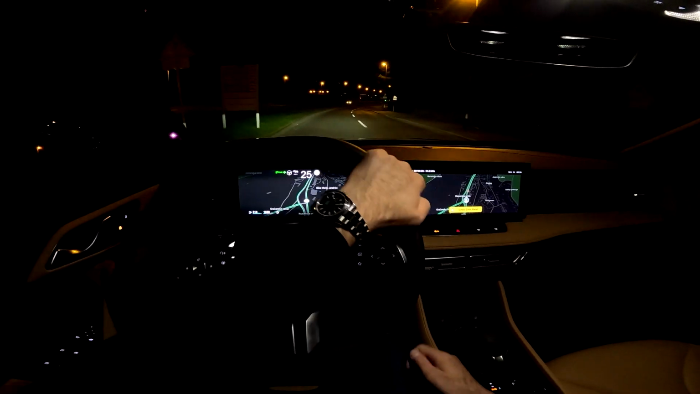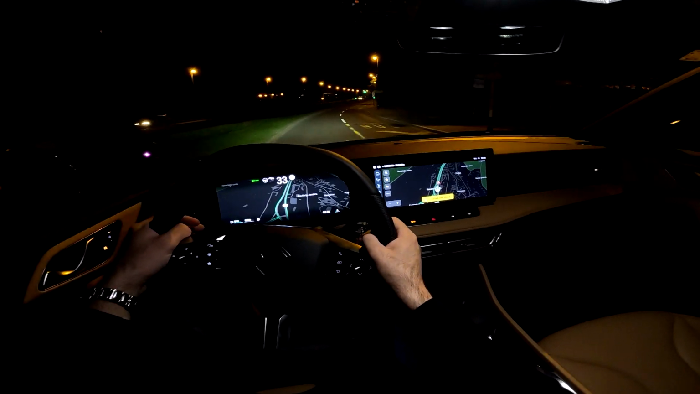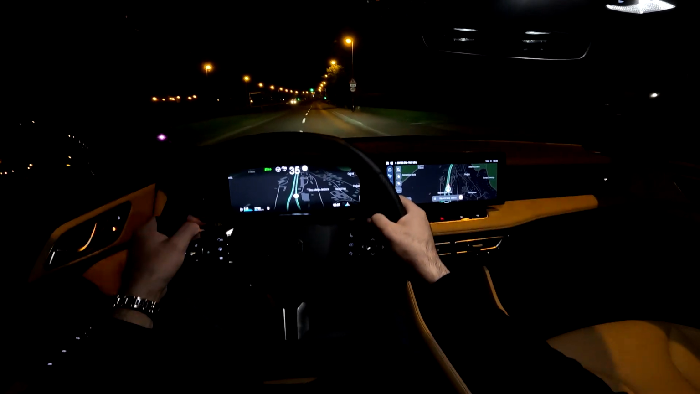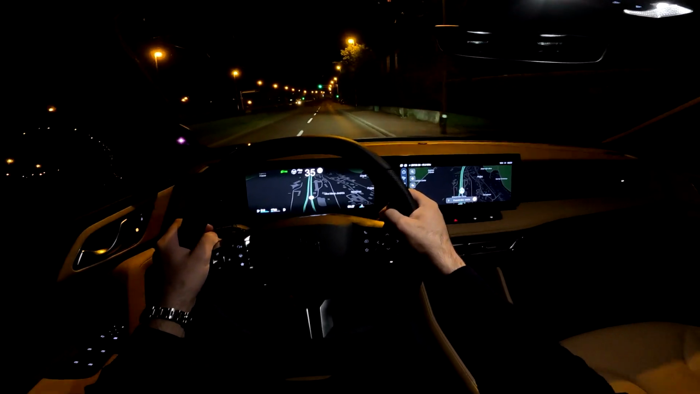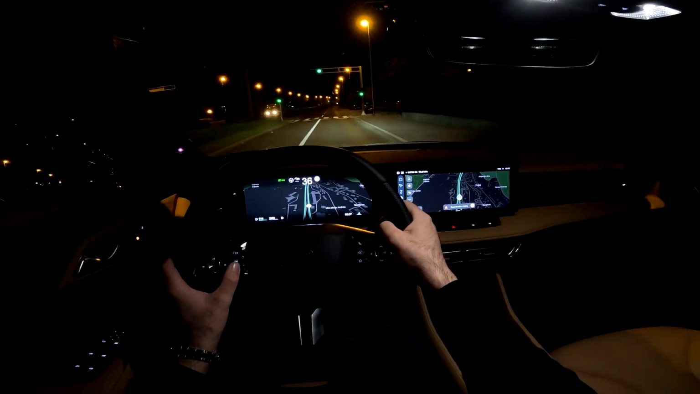And the car has got loads of driver assist and safety systems. So for example, telling us that the school zone is here, and you can see it now here as well. So yeah, this car has a bunch of driver assist and safety systems.